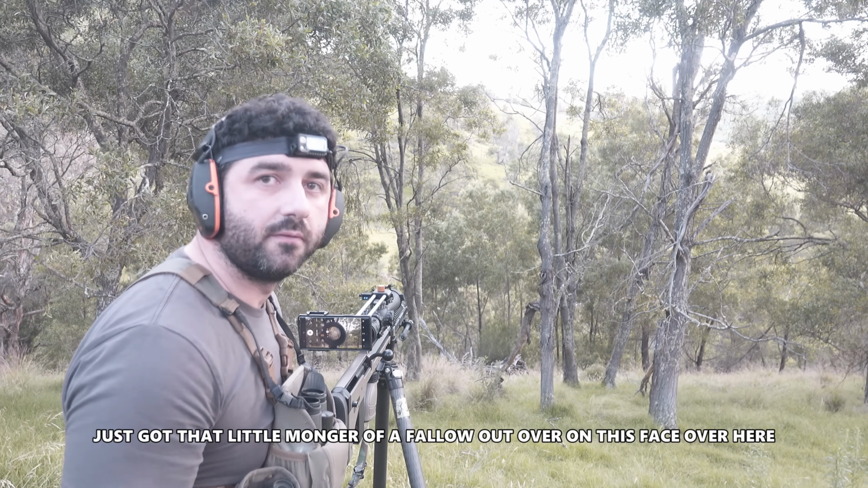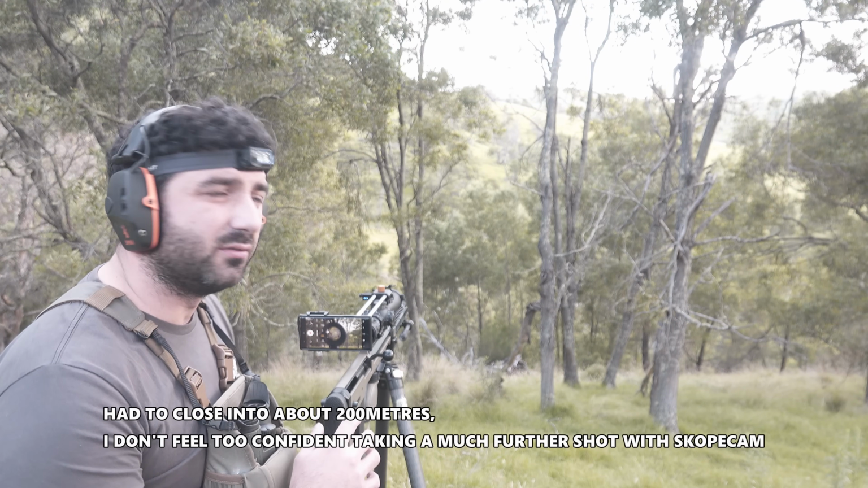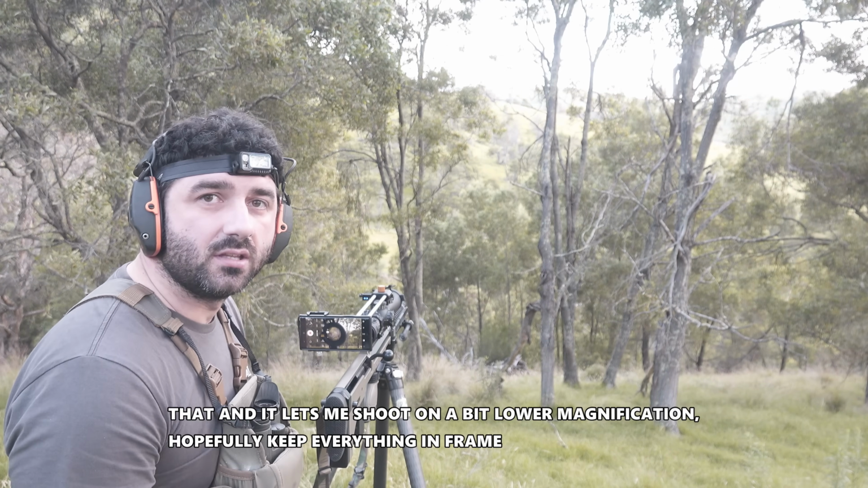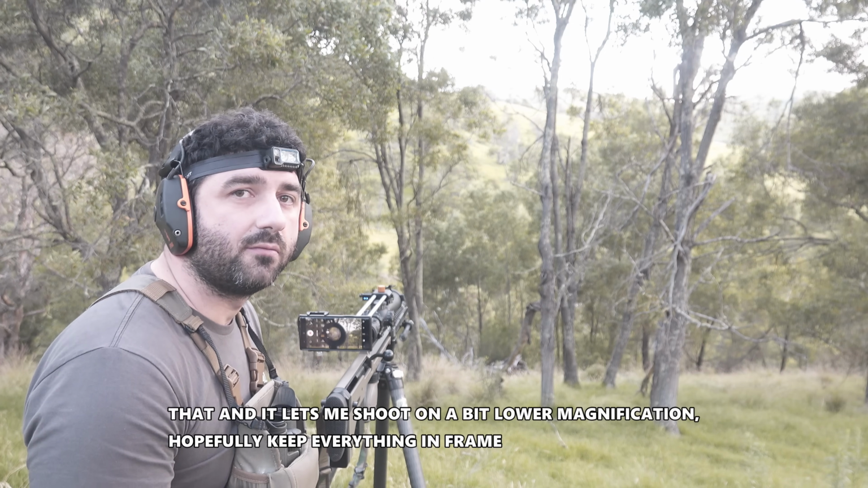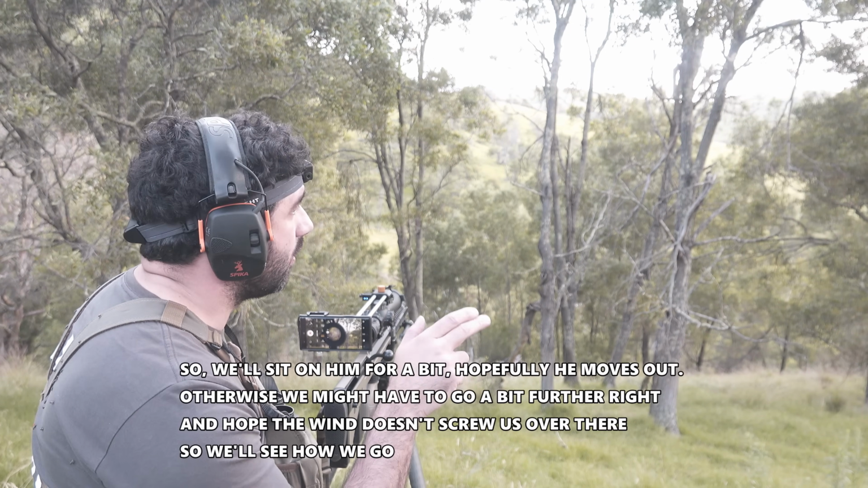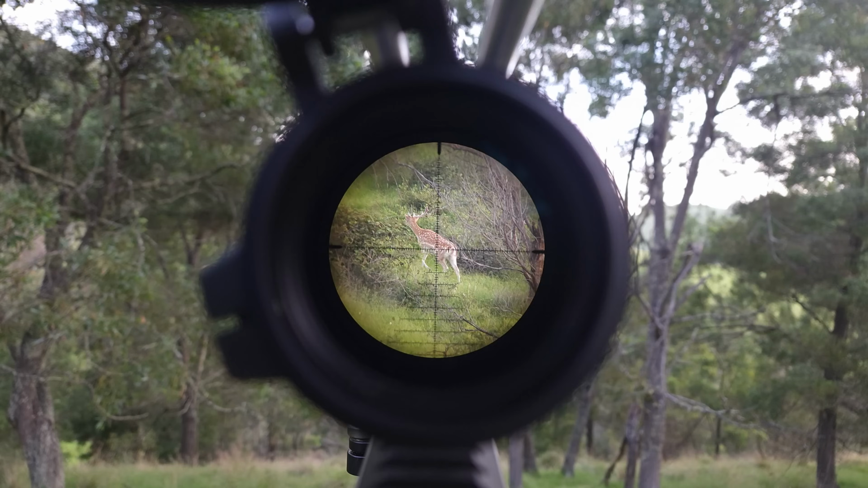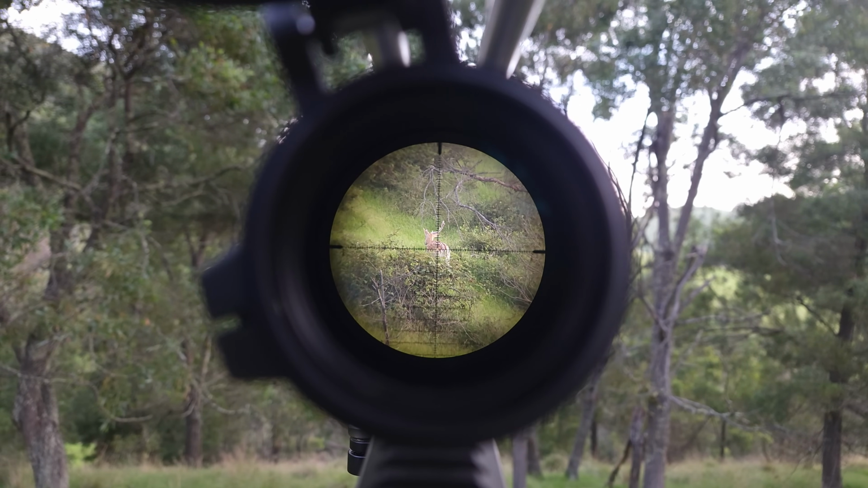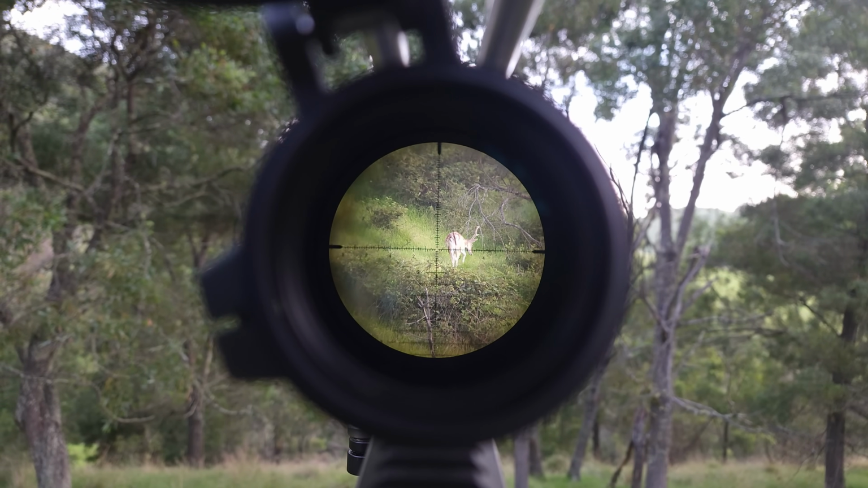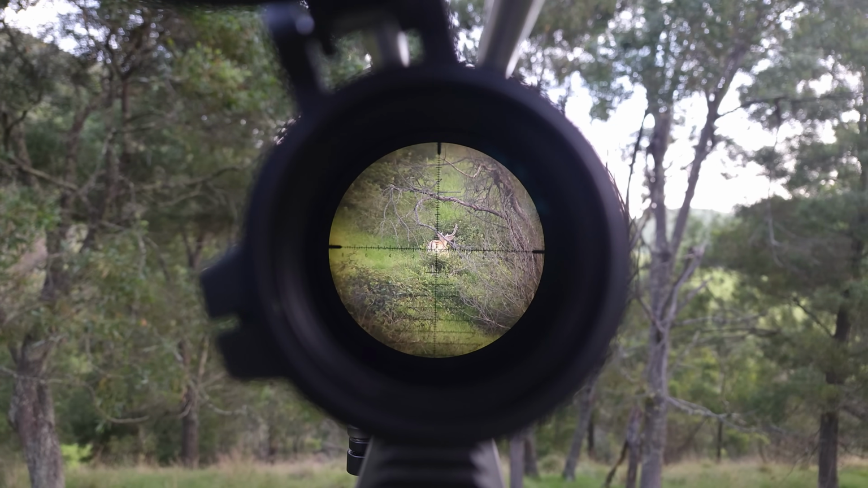It's got that little monger of a fallow head over this face over here. Had to close into about 200 metres. I don't feel too confident to take much further a shot with the Skopecam. That and it lets me shoot on a bit lower magnification, hopefully keep everything in frame. So we'll sit on him for a bit, hopefully he moves out. Otherwise we might have to go a bit further right. Just hope the wind doesn't screw us over there, so we'll see how we go. God damn it.